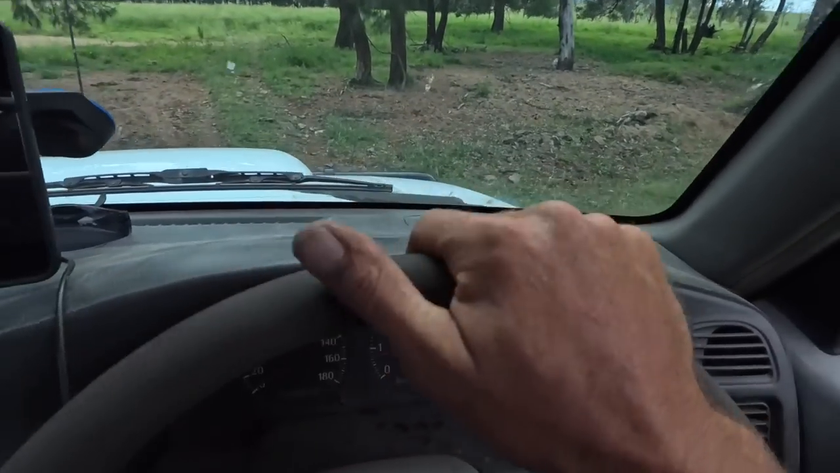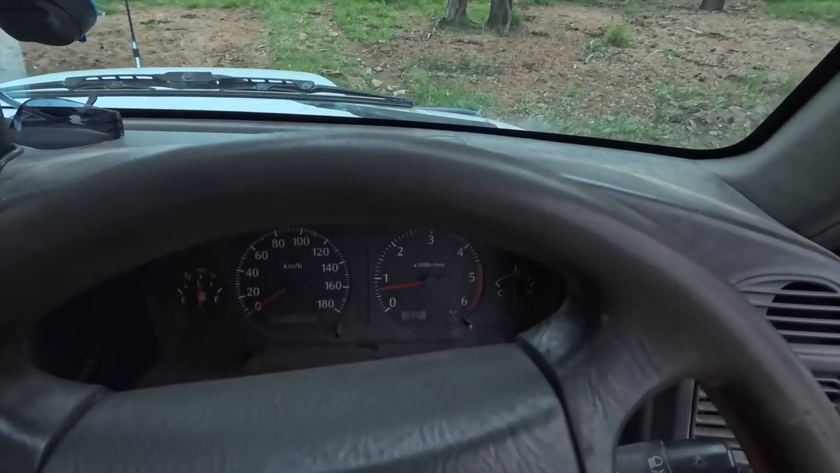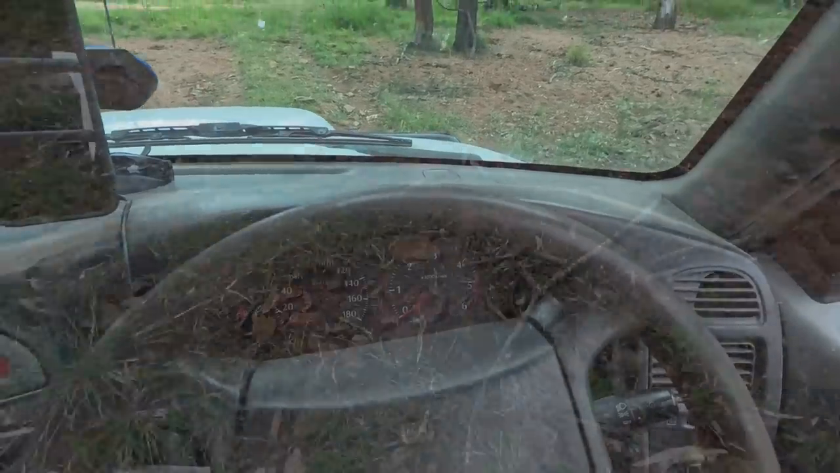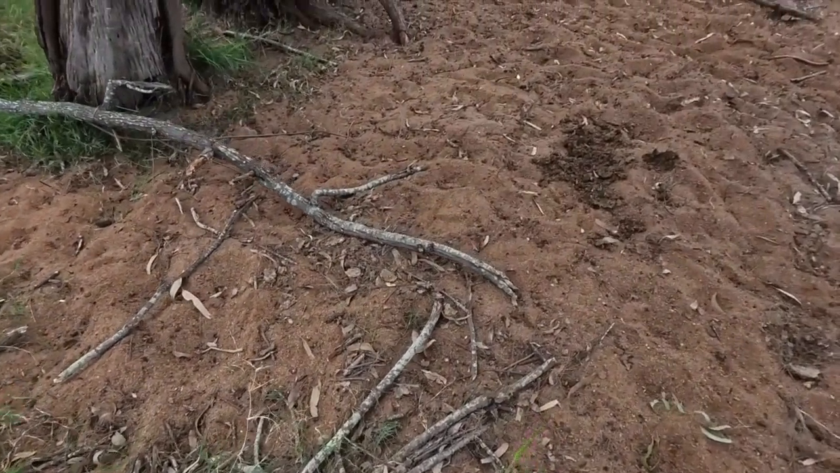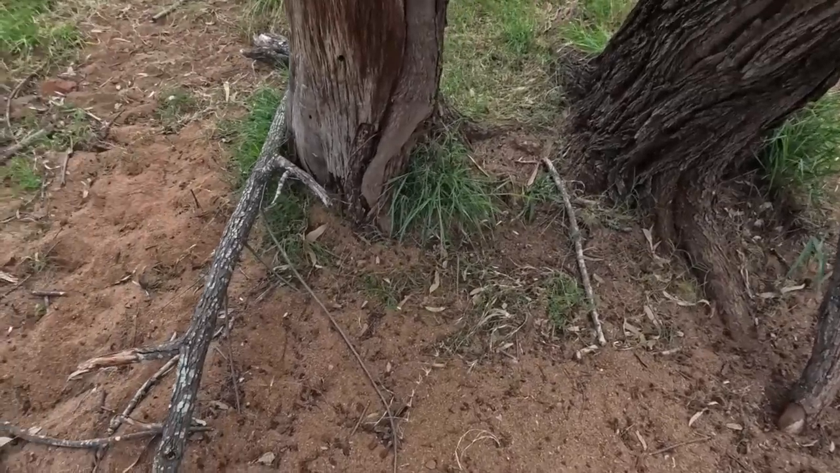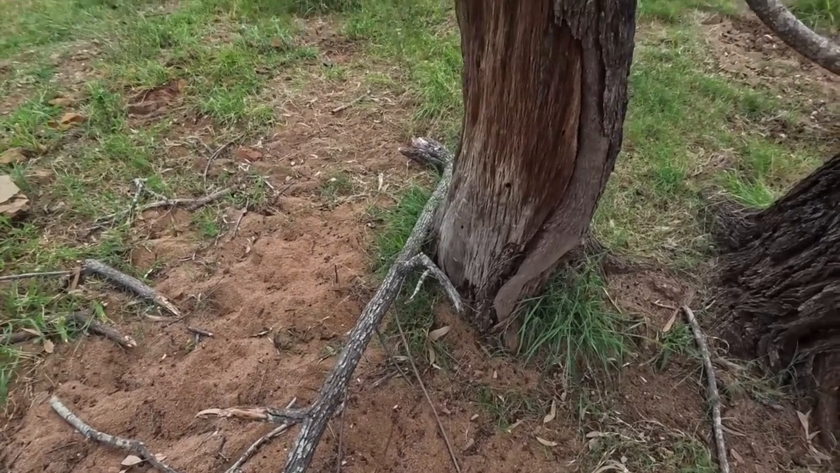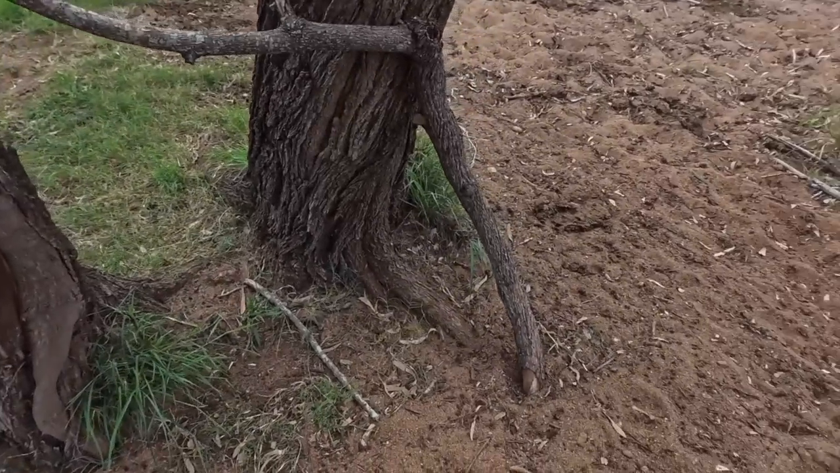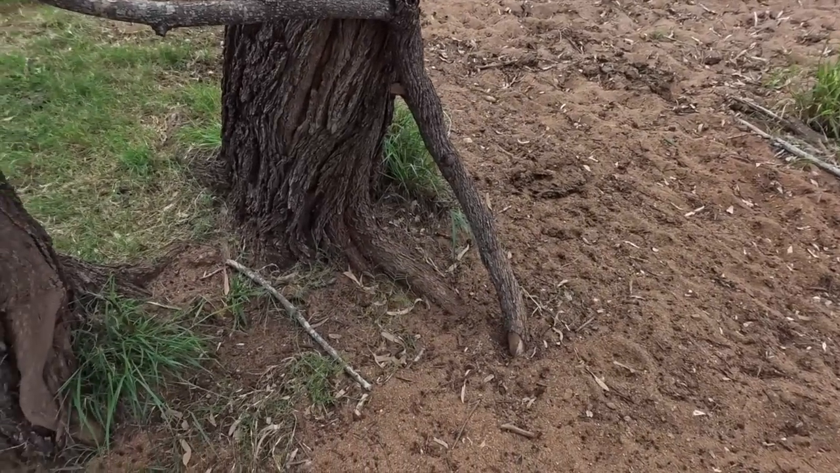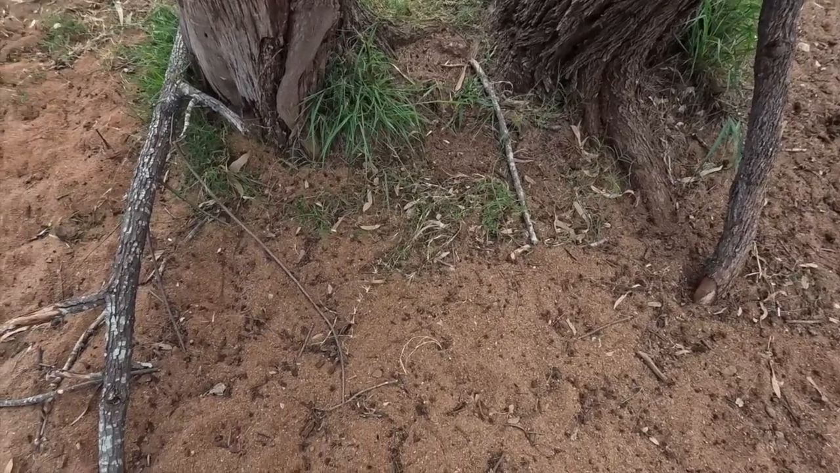Nothing. So just bad luck the dogs haven't been through. Anyway, we got one more down there to check, but I don't have very high hopes for it. Anyway, get this one pulled up.